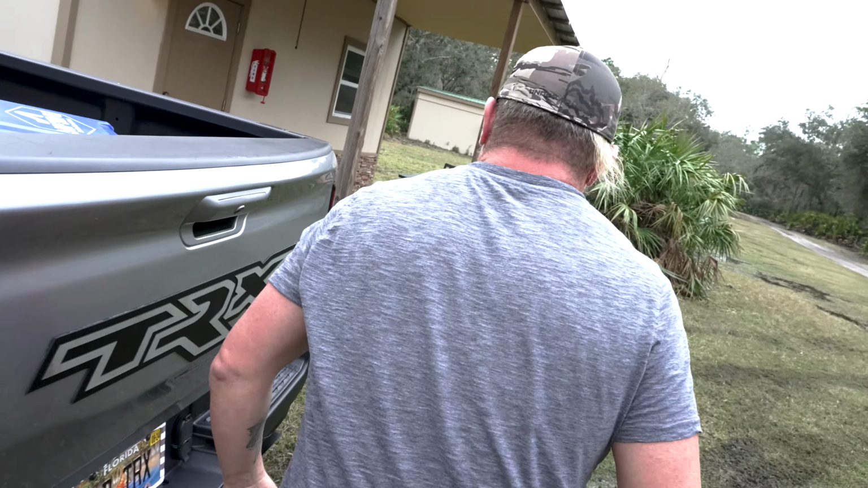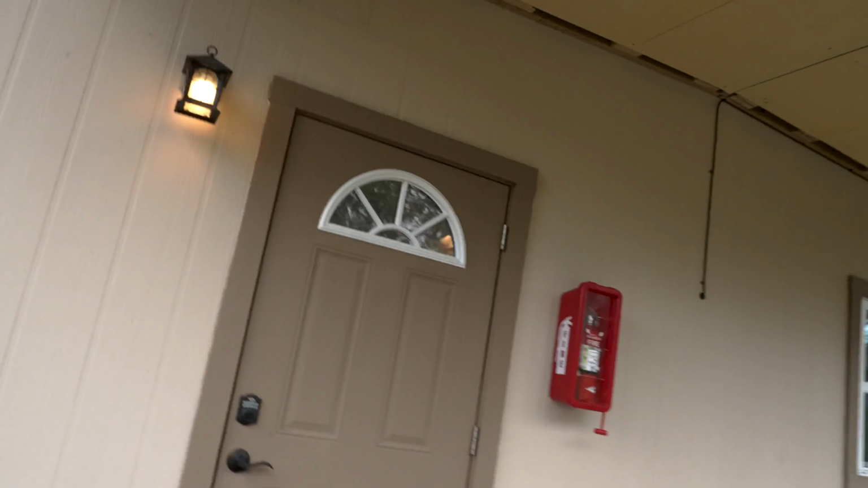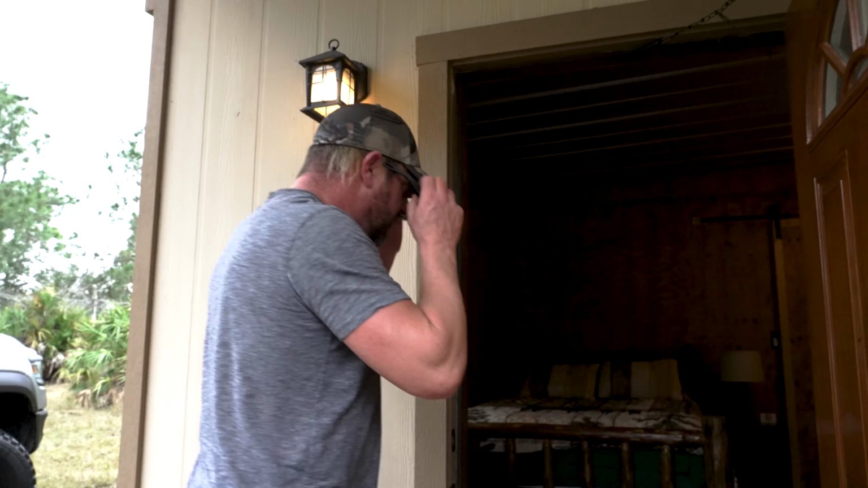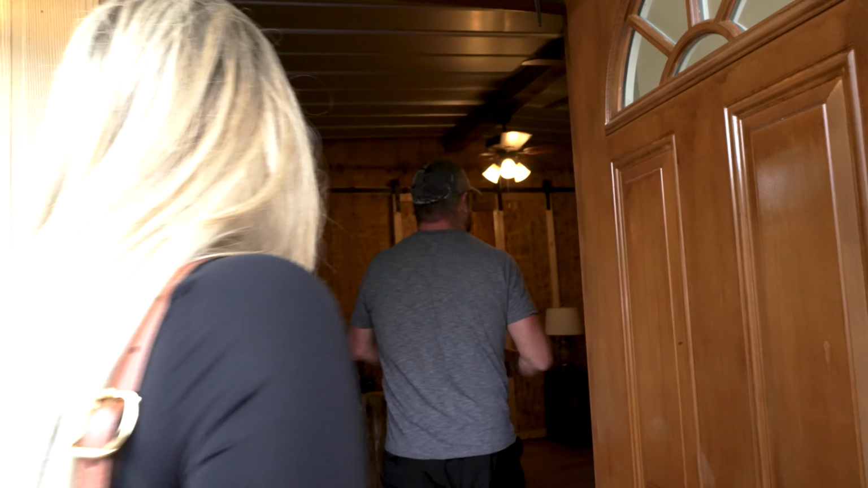Let me show you the cabin here. I can't believe how warm it feels right now. I know. That's wild. It warmed up. I'm okay with it. I don't think it'll be that way tomorrow. I brought my boots, right? Yeah. That's cool. Oh, it's cute.